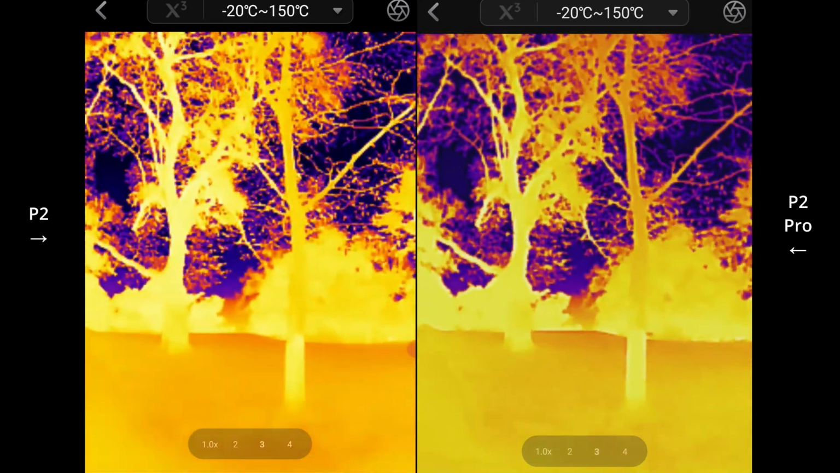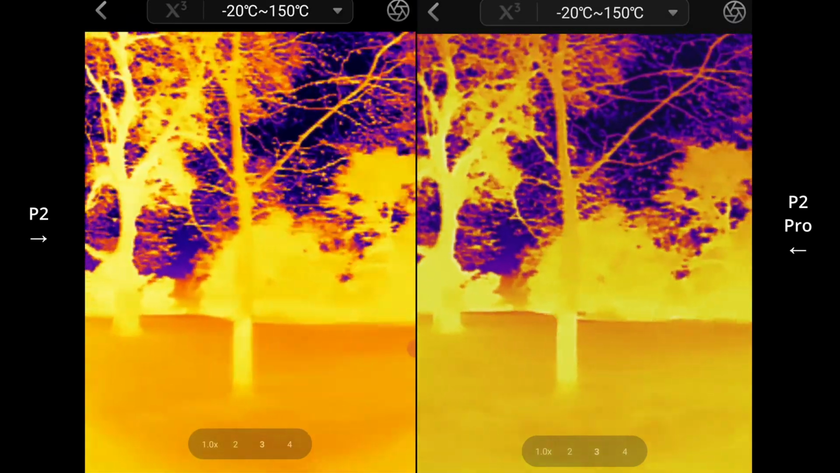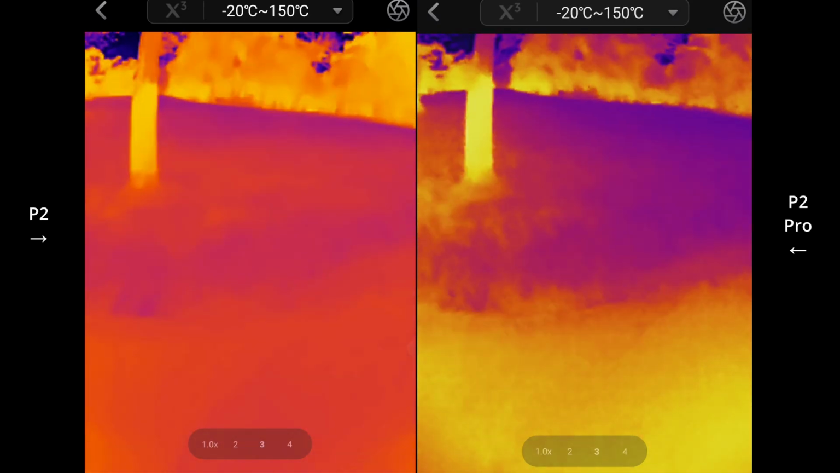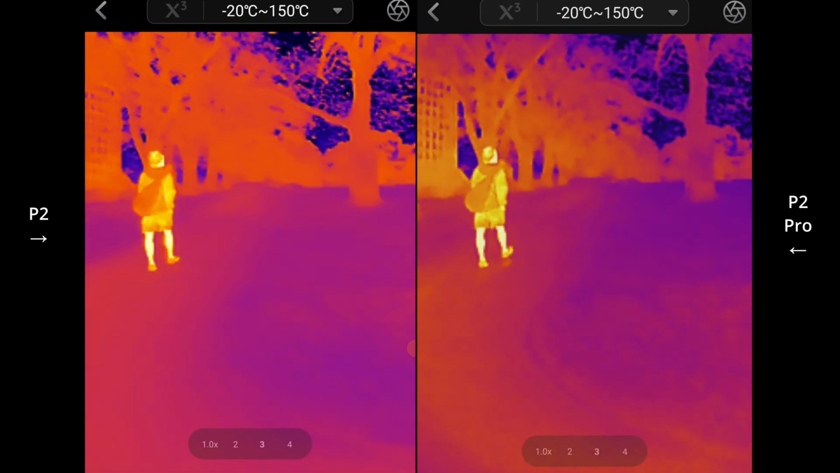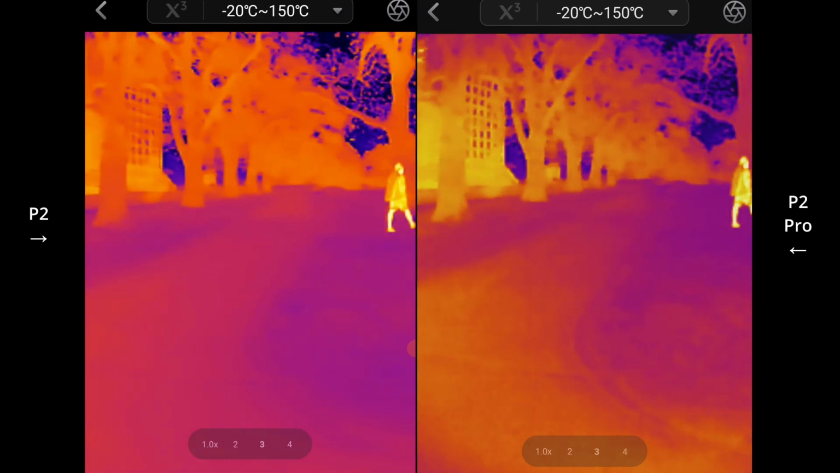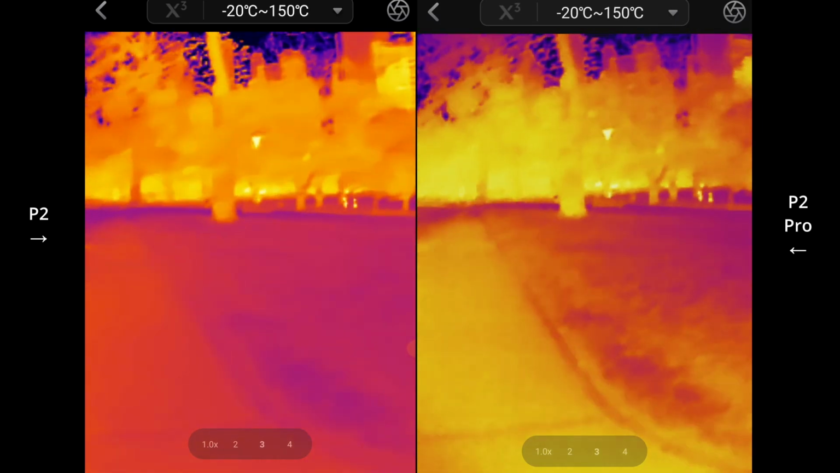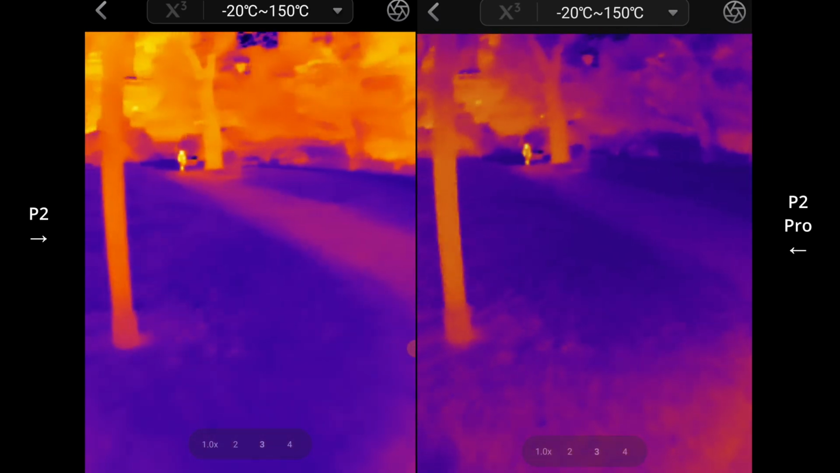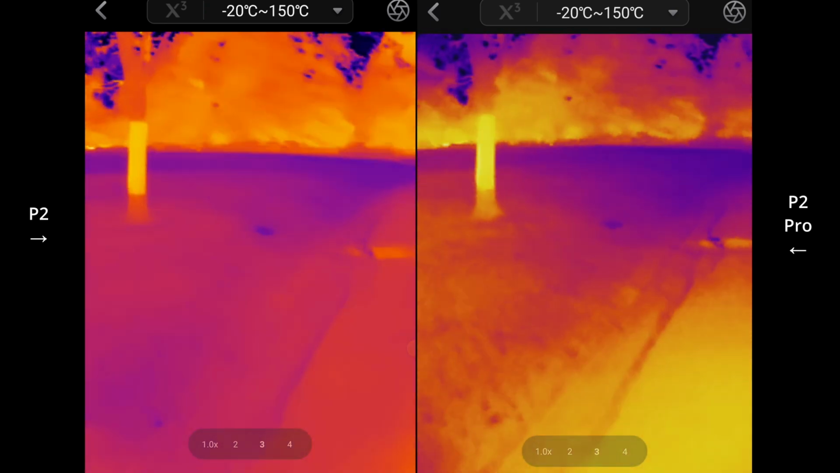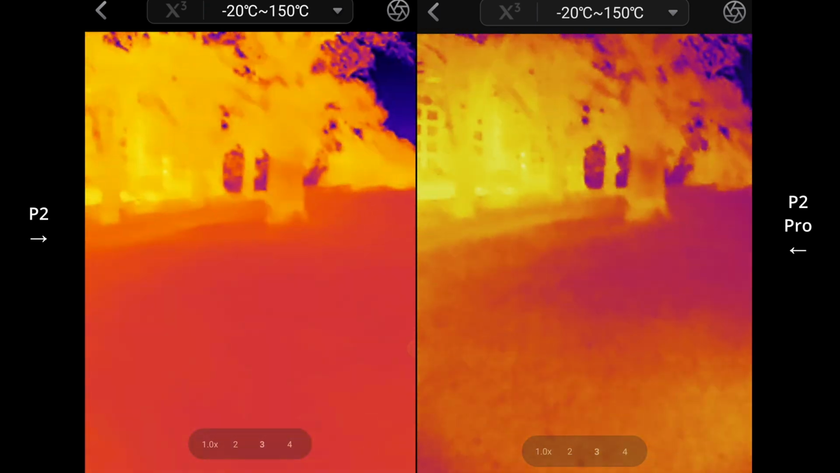Just look up at the trees and see there's a bit of a difference, but not quite. And I mean, at this distance you can clearly make out people and animals, even though I'm really just walking around in the dark.